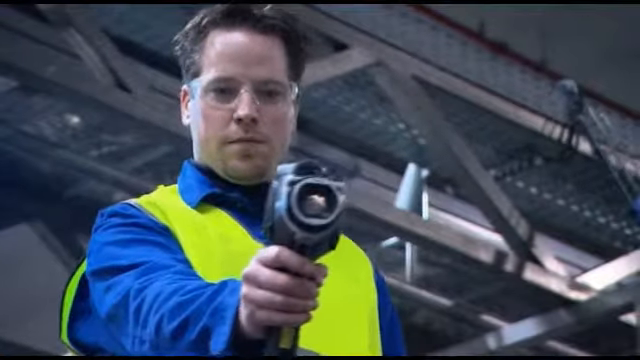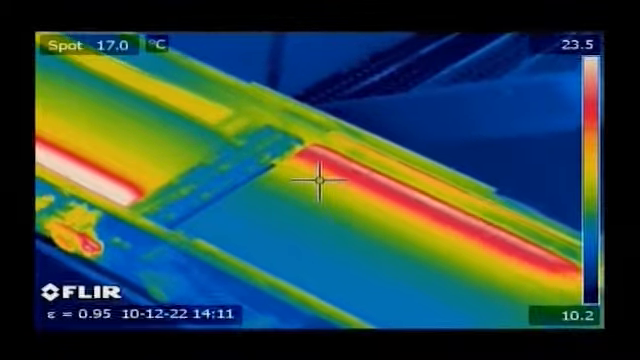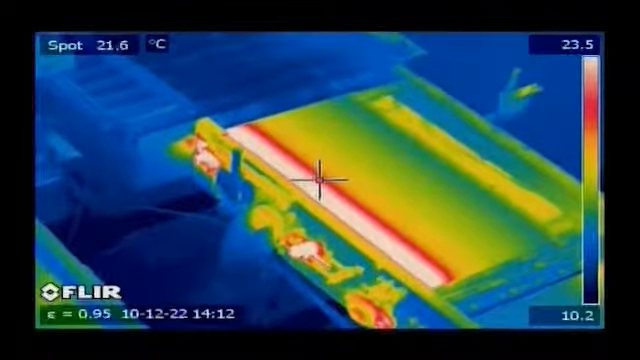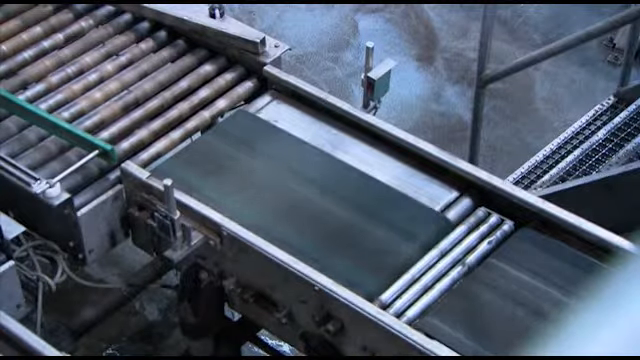Typically, when mechanical components become worn and less efficient, the heat emitted will increase. Consequently, the temperature of faulty equipment or systems will increase rapidly before failure.